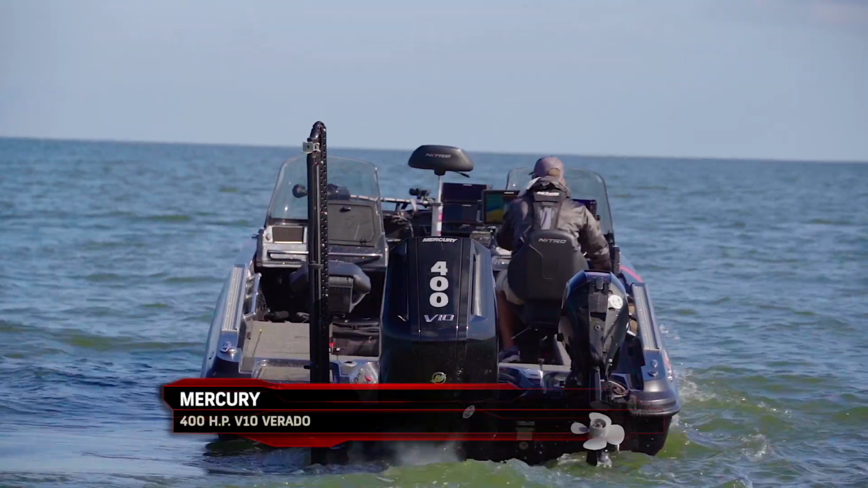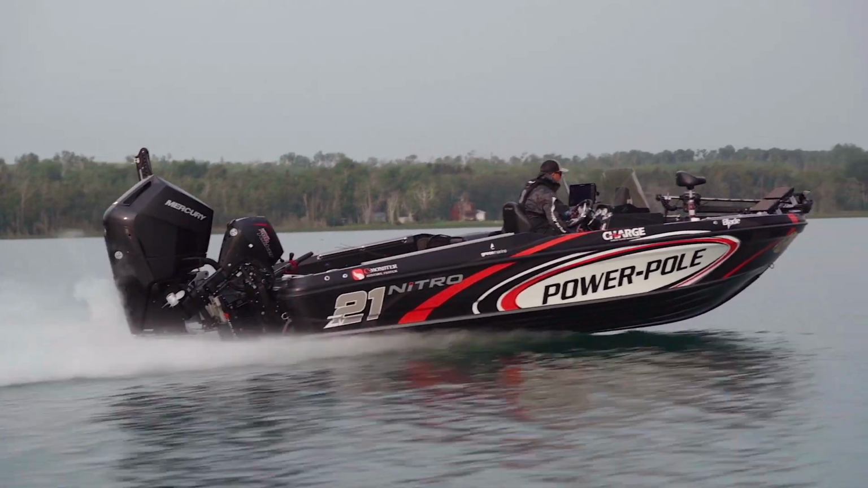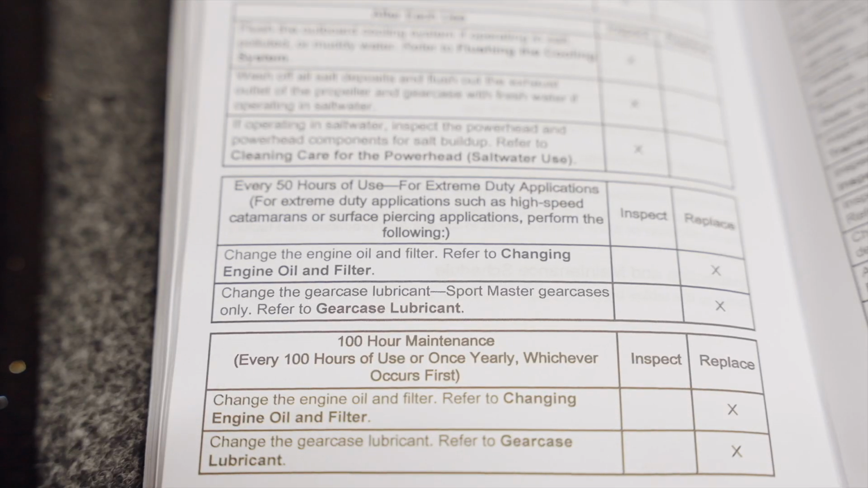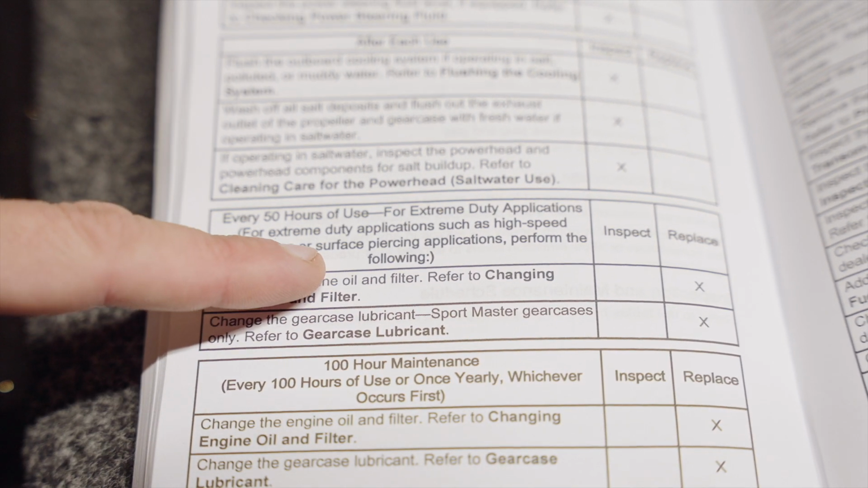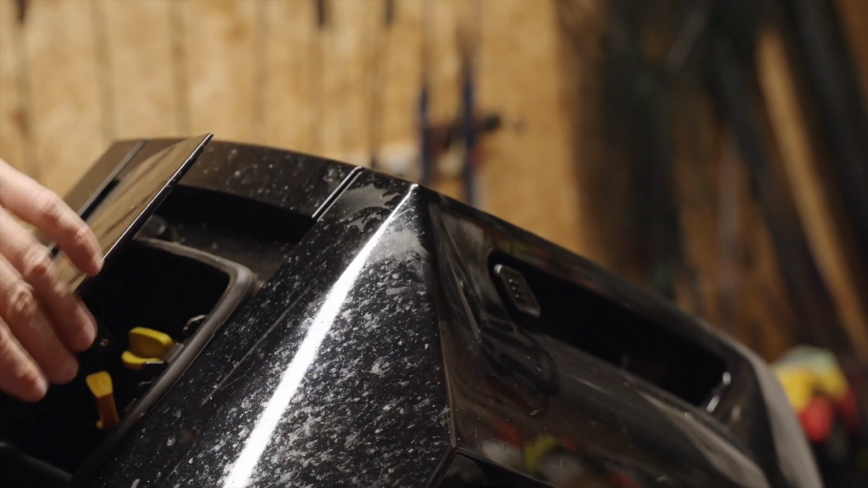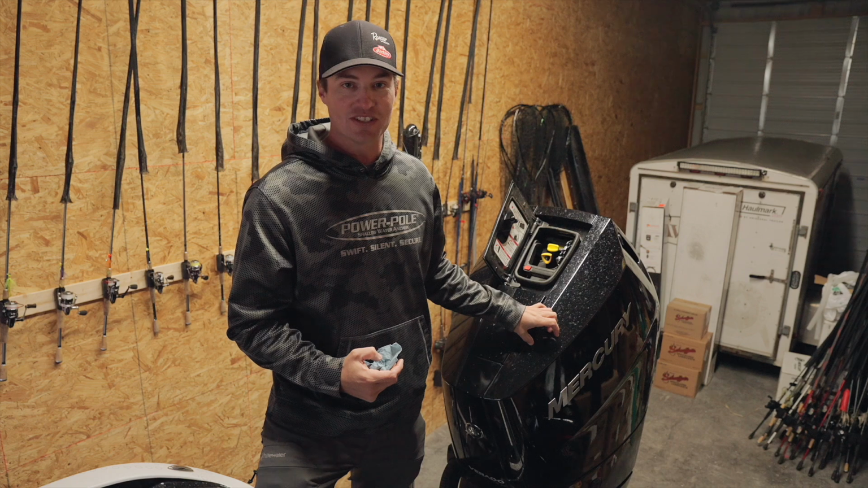Us that like to go fast or people that like to fish tournaments, we're running these engines very hard, trimmed up, and we're trying to get the maximum amount out of that. And it also states in the owner's manual, if you're using it in extreme conditions, high speed, that only 50 hours is the recommended oil change interval. And so it's important to do it more times than not, just because of peace of mind. And let's face it, these are very expensive engines.